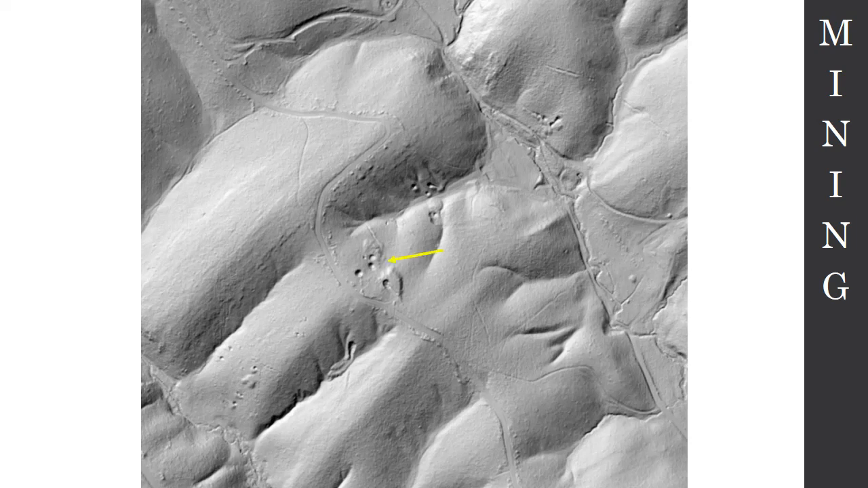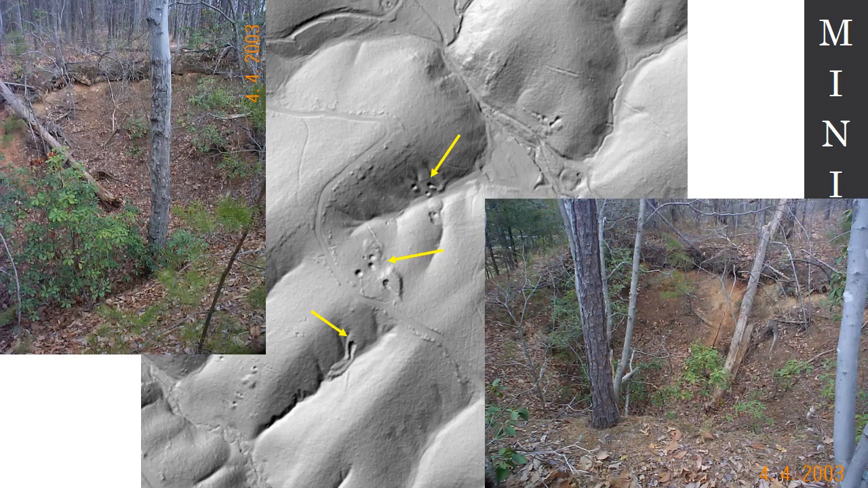How about there, there, and there? Those little pits in the LIDAR, that's what we're looking for. Those are either mining prospects or they are tiny little quarries, mining pits, that were being excavated for manganese and iron at the turn of the century. And here's what they look like in real life. They just look like big pits that have been dug 30 feet into the ground.